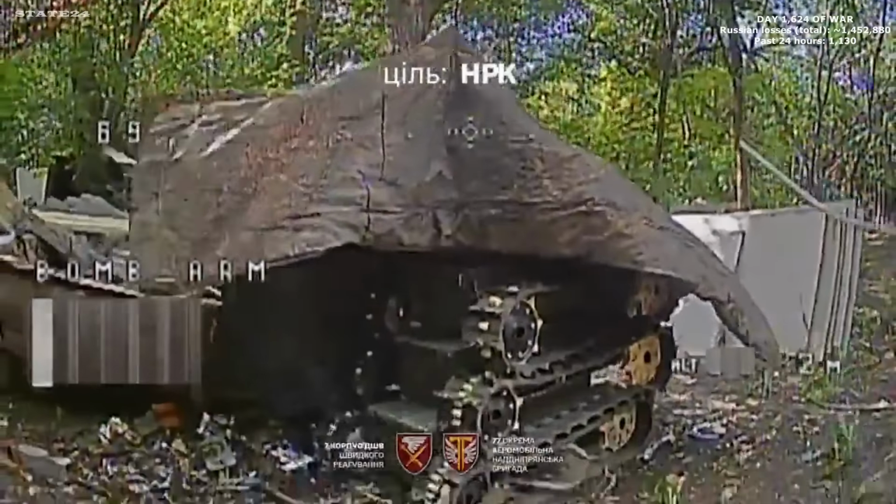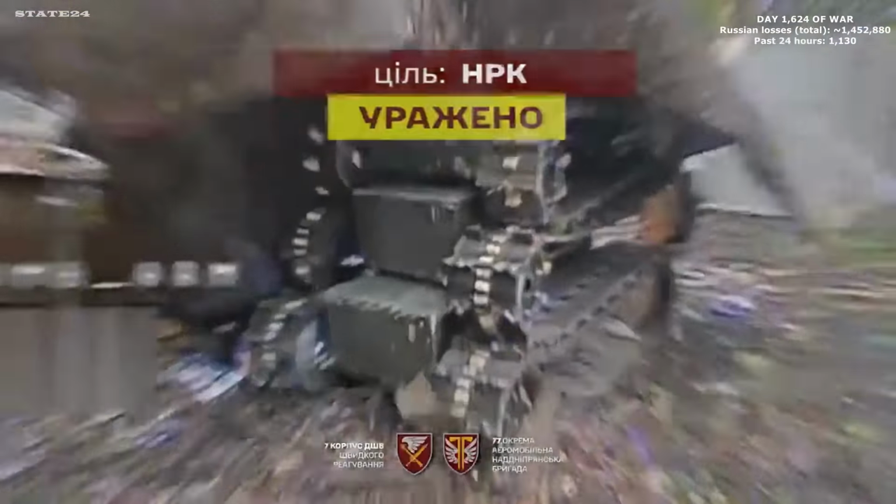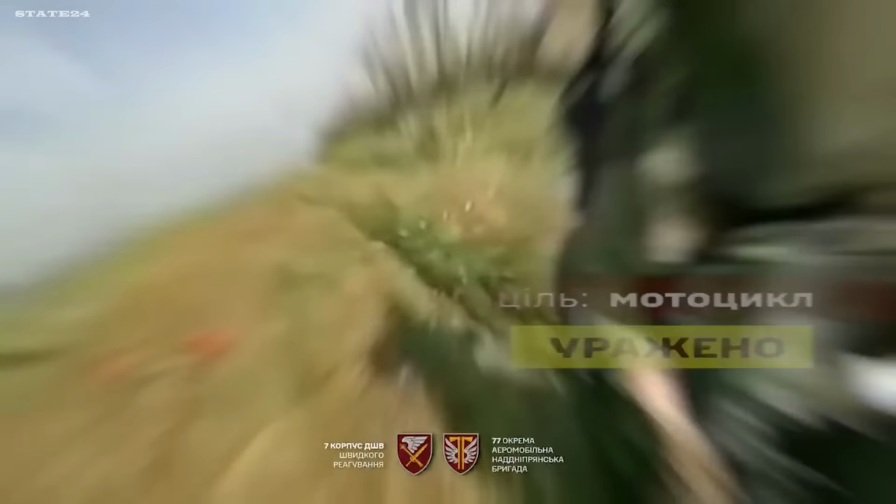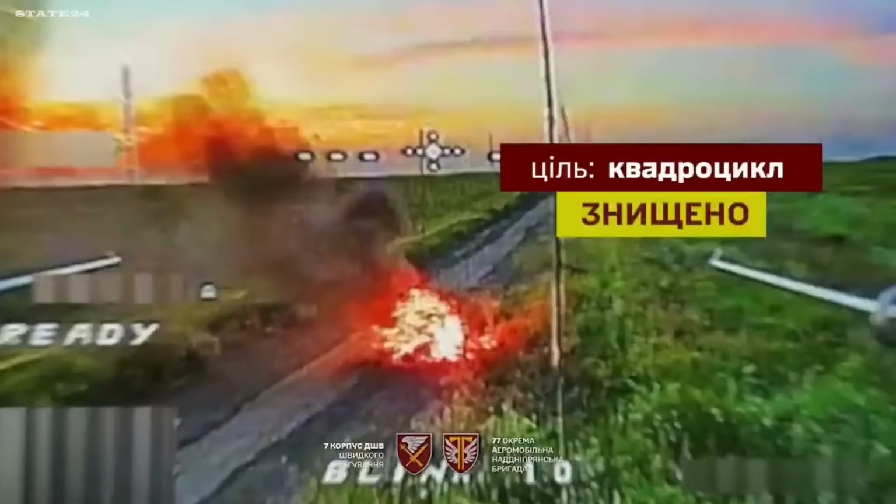First target of the operation, a Russian ground robotic complex, located and struck. Next, a motorcyclist moving through the sector. Whatever speed the rider pushes, the drone closes the gap and reaches him anyway. An ATV, this time an ambush drone, already waiting on the route. No time to react, no chance to change course.